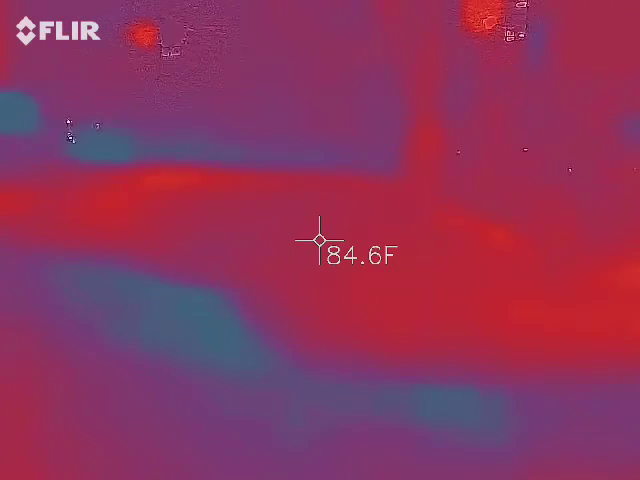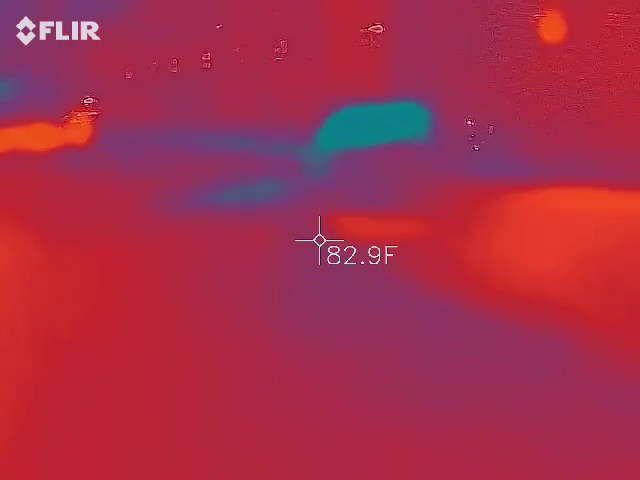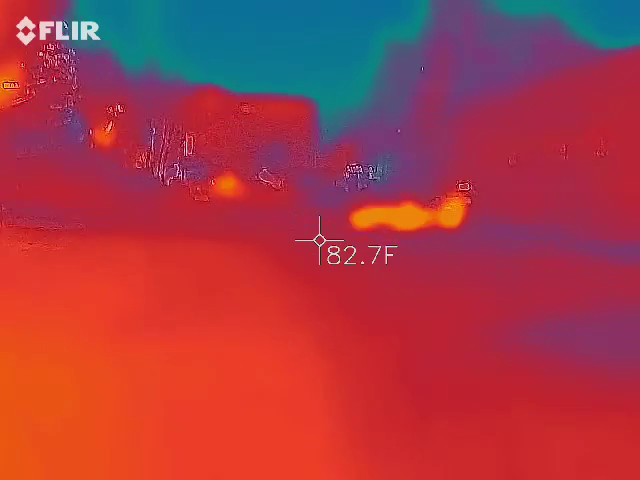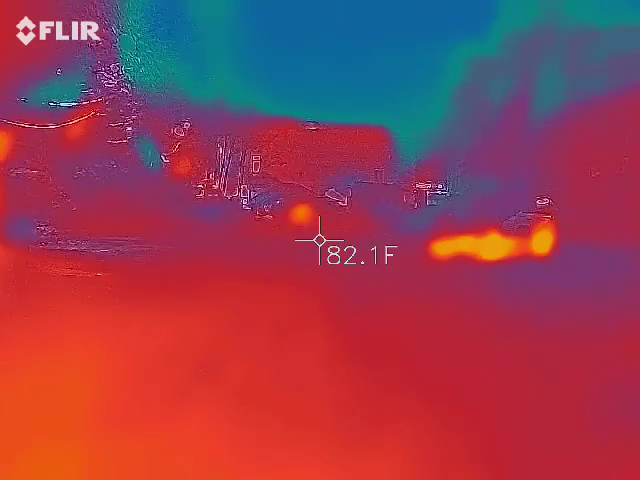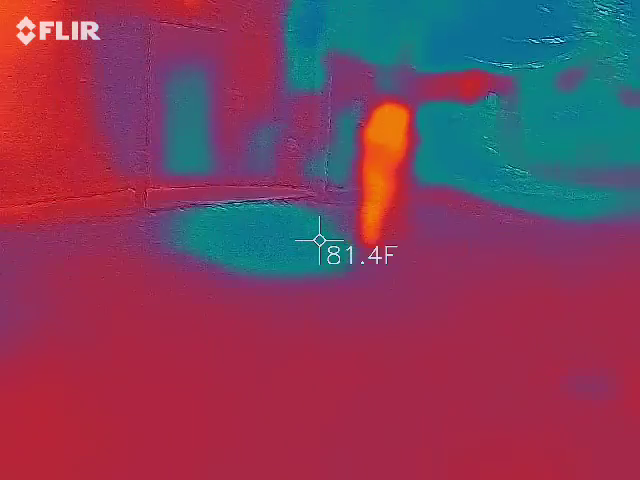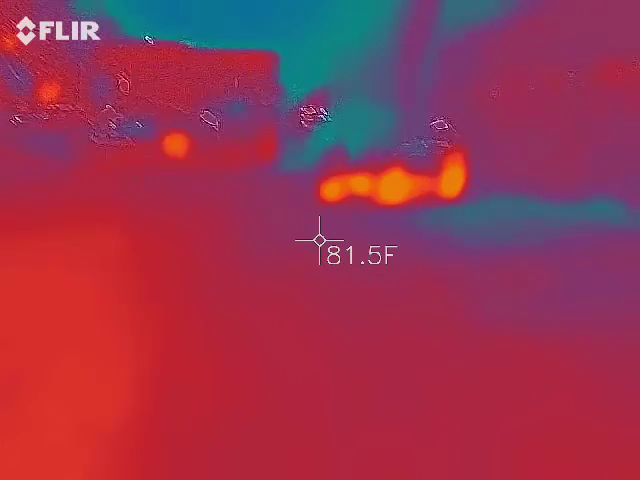It's weird how it goes from blue then to red like that. Because 84 would be the highest temperature right now. No, it's not. Except for that car window, it's like 80. What's that down there? Those lights down there on the right. I see a lot of the white outline. Oh, I think they're down there. See anything? Not yet. You seen anything?